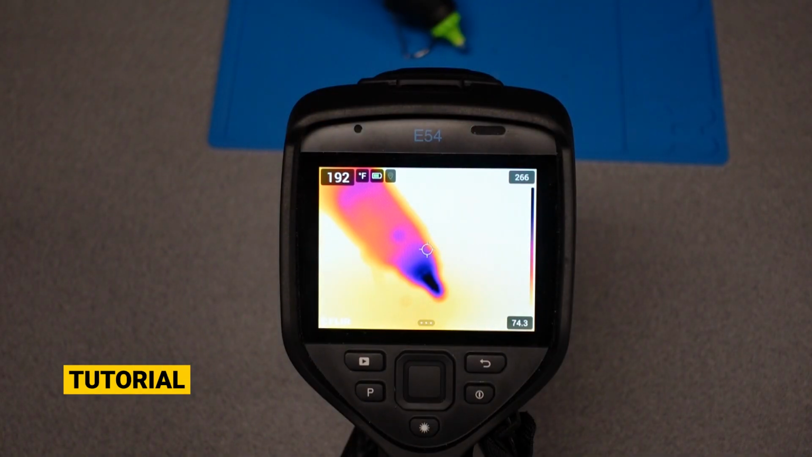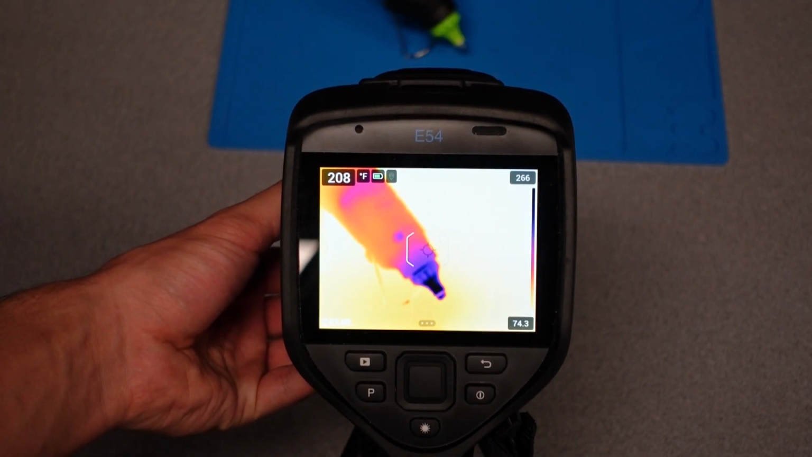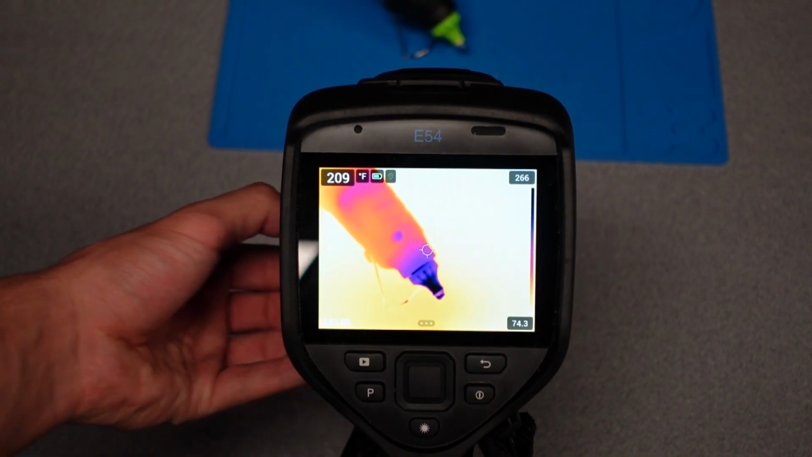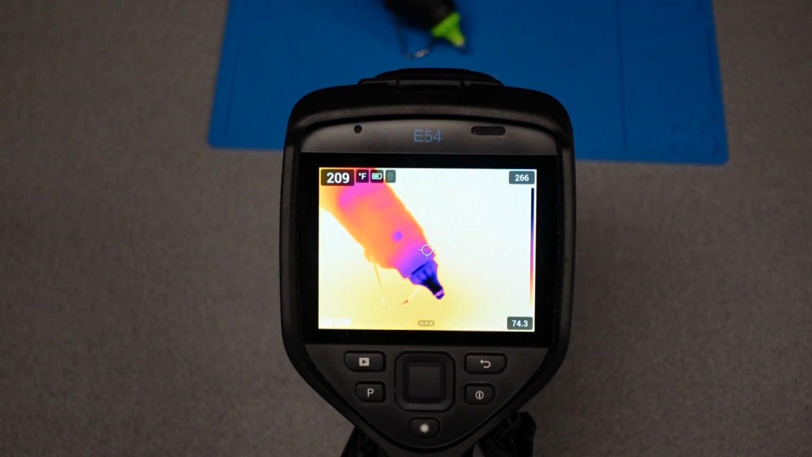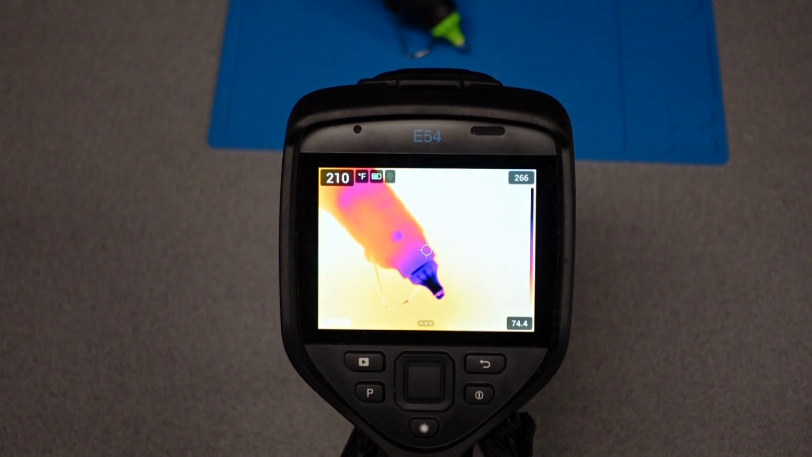Upon turning on the camera, it will show a center spot and the default coloring, iron. You will need to focus the camera and wait until it calibrates to trust its measurements. It will say that it is doing so at the top of the screen. From this display, you may press the trigger to take a photo or video depending on the settings. This functionality is sufficient for most basic tasks.